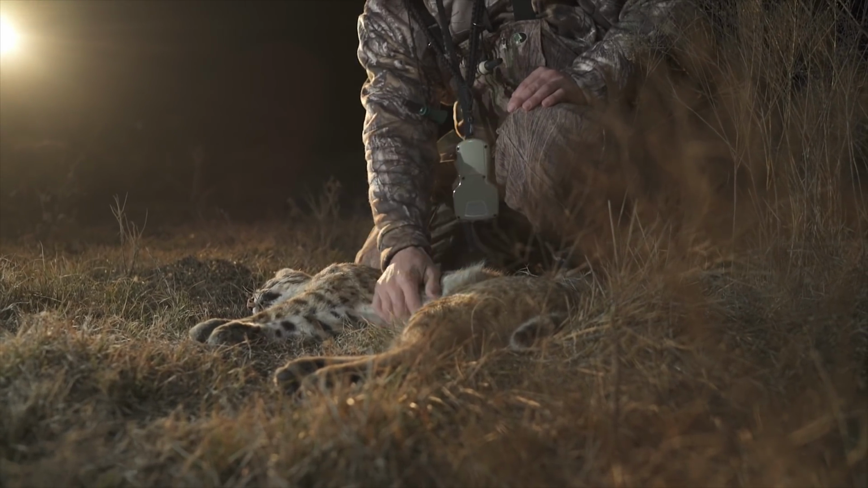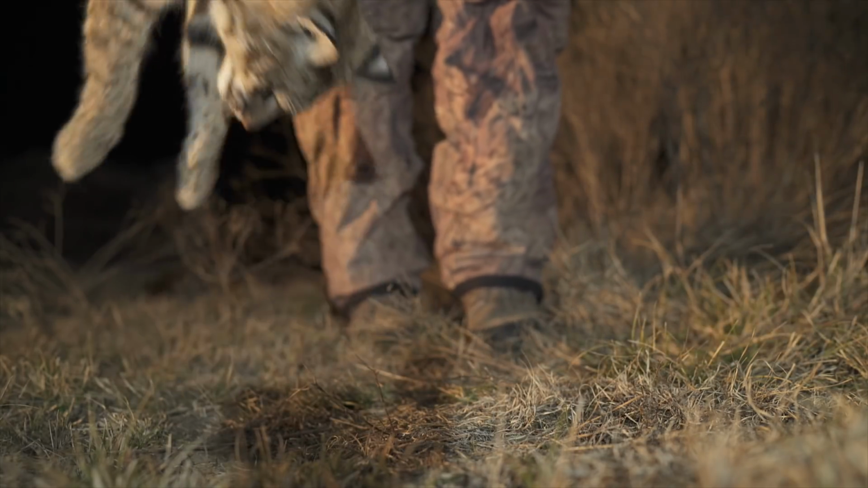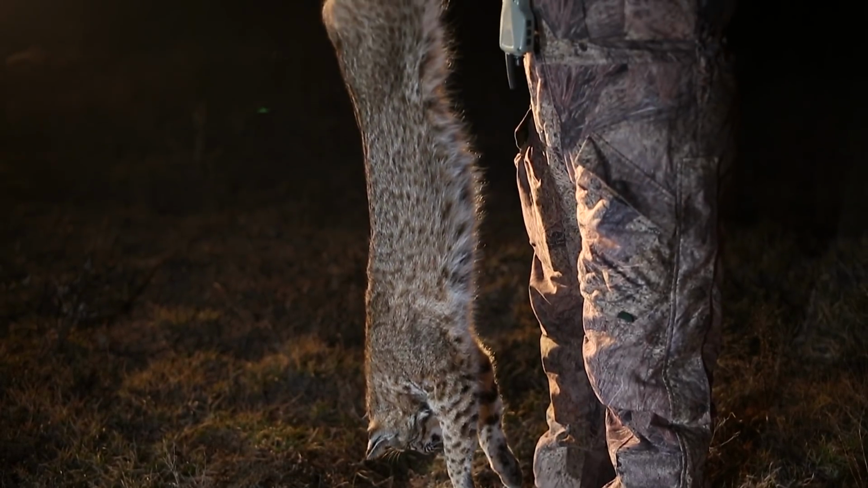It's fun stuff. Still my favorite. Cats. Oh, heck yeah. Love them. I'm pretty fired up about this one, I'm not gonna lie. Man, this sucker's like a 35-pounder to me.